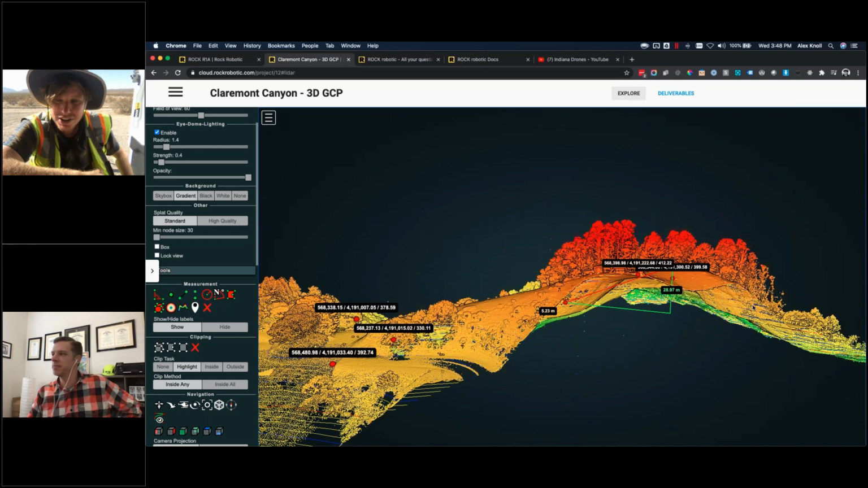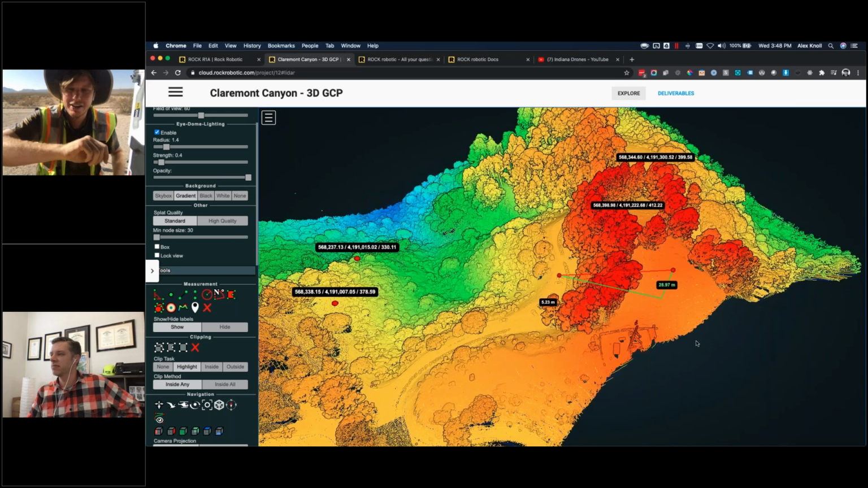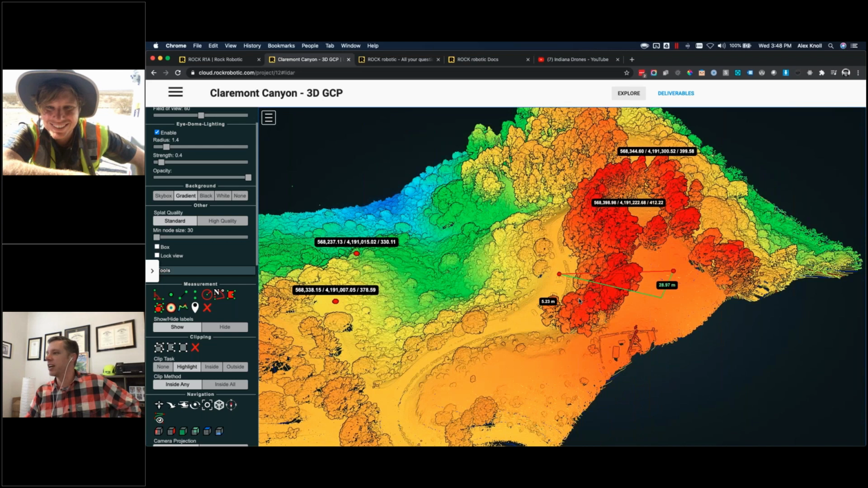So you can see here in the cloud, Alex is showing this Claremont Canyon data set, and he's doing a little measurement. Alex, why don't you go ahead and show this off. Yeah, so I'm just showing a couple of measurements while Harrison was talking. I think my Wi-Fi stopped working, so I turned that off. I'm also connected on Ethernet, so that's a lot faster now.